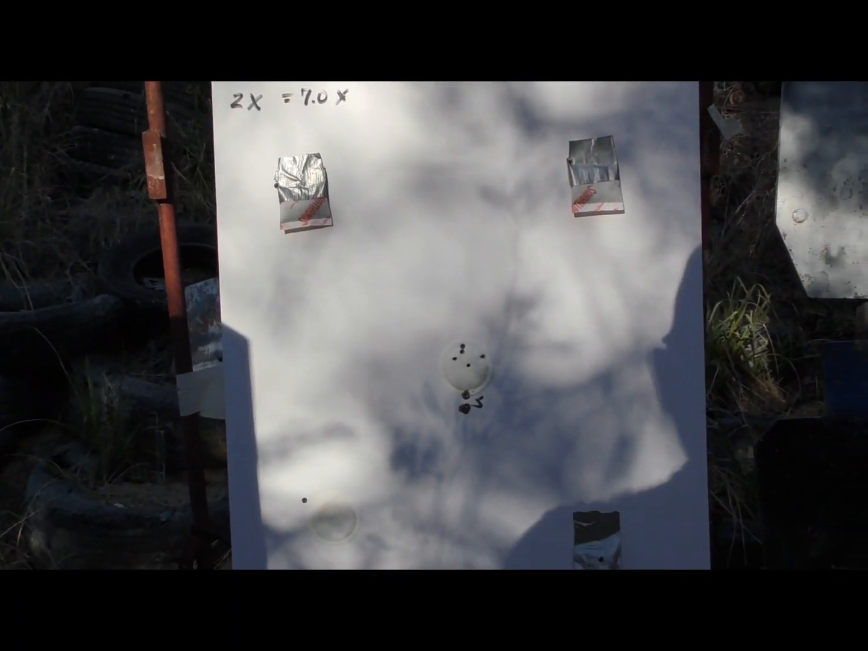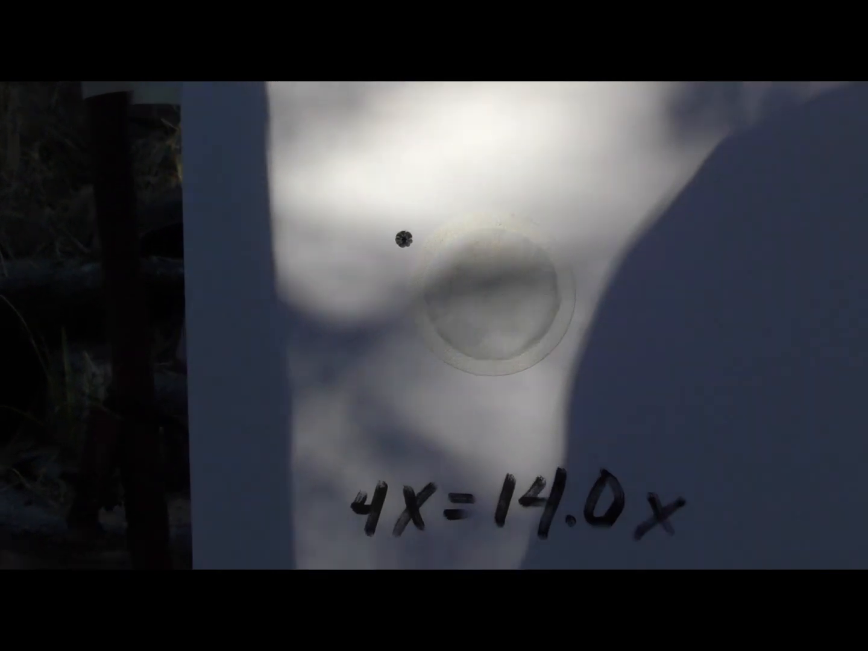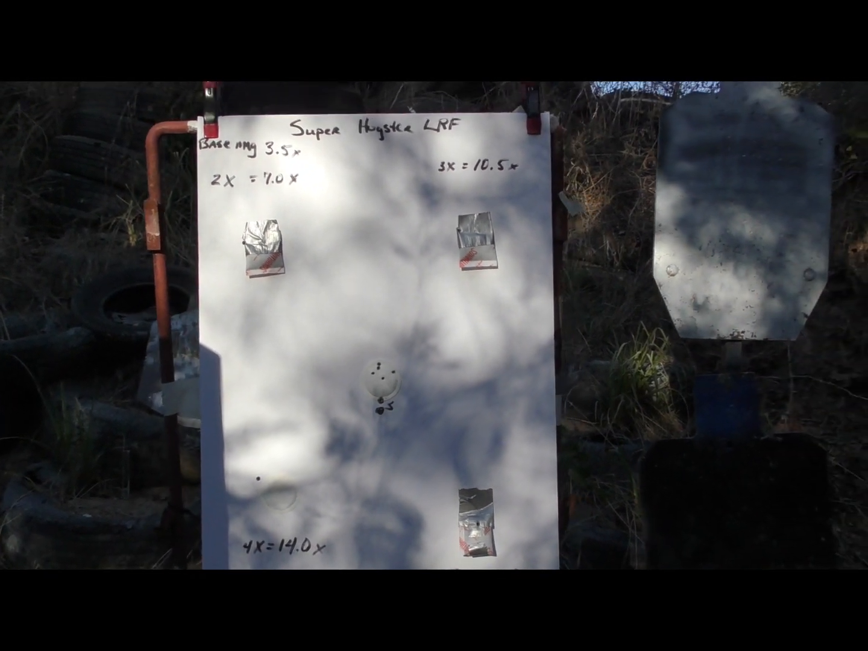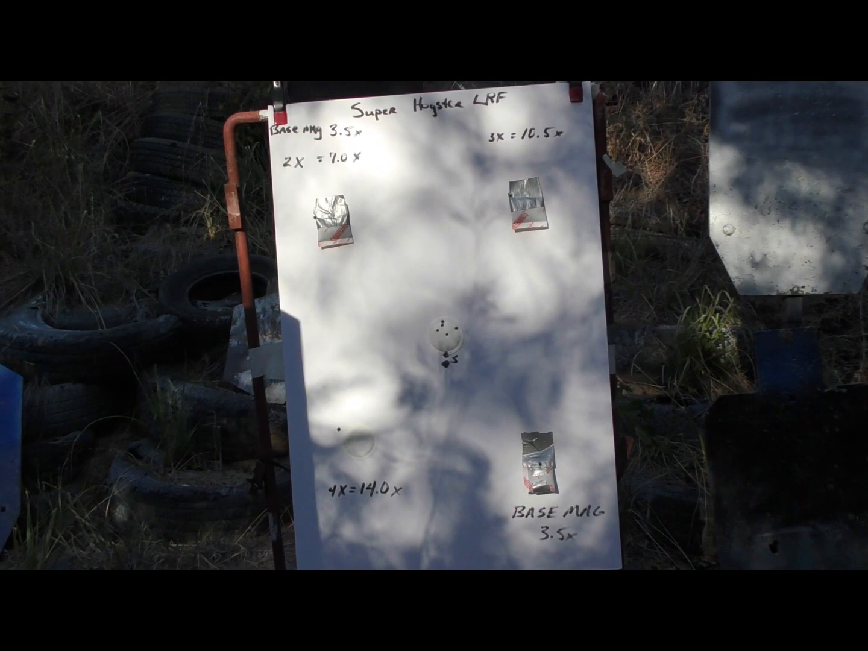With my eyes and my shooting position and configuration, it seems like when I put digital zoom on, I get a little bit to the left, all impacted left of the hand warmer. But since it's consistent, I can just factor that in. All right, so that's the range test for the Super Hogster LRF. Let's get back to the bench with final thoughts.